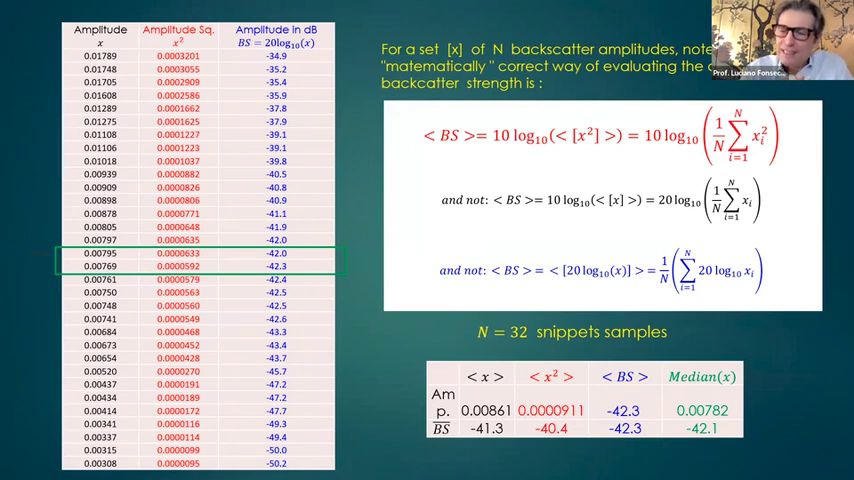I'll take just one acoustic beam, with 32 samples here. If you look at the first column, these are the amplitudes. The second column is the amplitude squared. And the third column is the amplitudes in dB: 20 log of the amplitude, or 10 log of the amplitude squared. So we have the three columns.